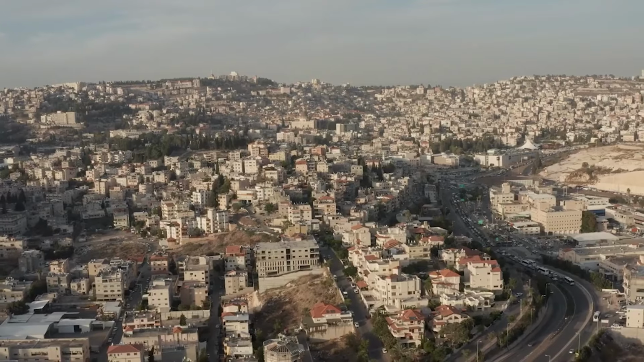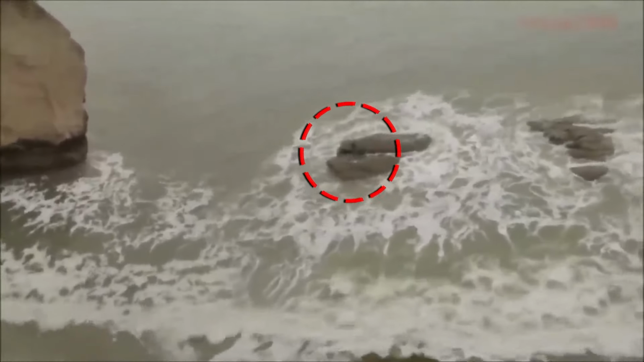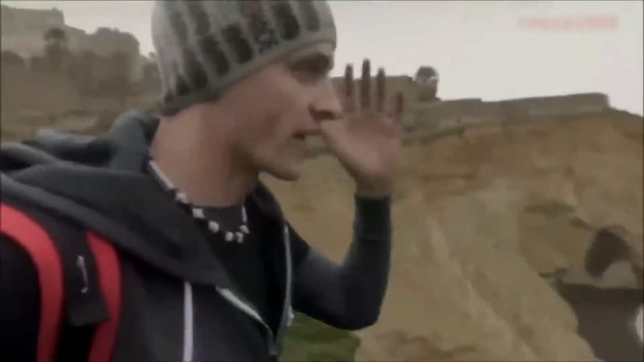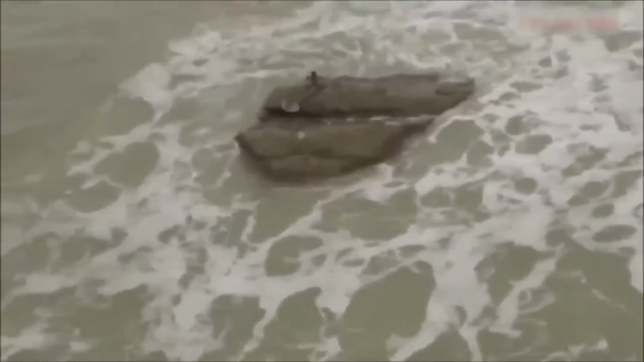A mermaid in Israel. Some guys in Israel ended up getting a mermaid on a camera. The footage might be a bit blurry, but we can clearly see the creature sitting on the rock and jumping back into the water as soon as it spots the boys nearby. Was that really a mermaid, or is it just a fake? Let us know what you guys think.